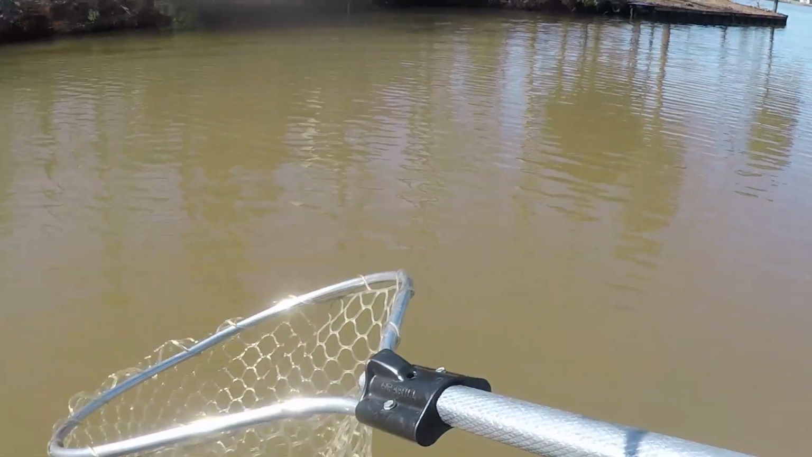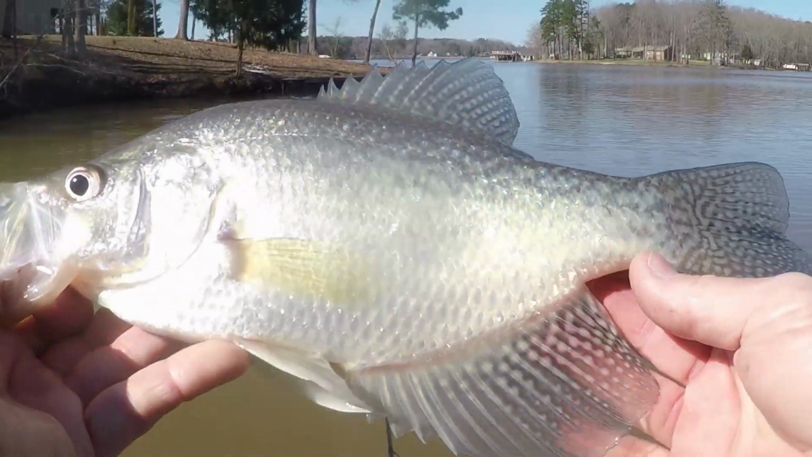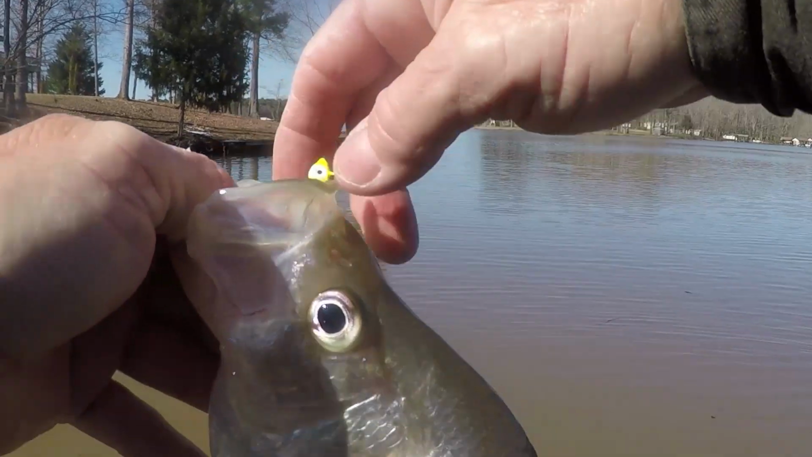Wow, this is a nice one too. He was the smallest one of the two that I threw at. I thought, well, the smallest one hit me, at least I caught one, but my gosh. How big was the other two? Oh my gosh, he's 14, isn't he?